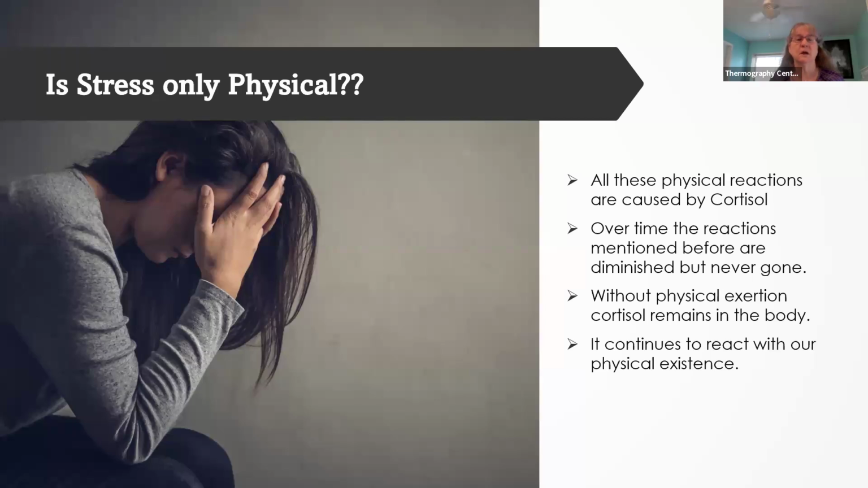It takes a long time for that to go away unless you do something physically exerting. And if it stays in there, it continues to react with our body. And in a lot of ways, it acts like acid in the body.